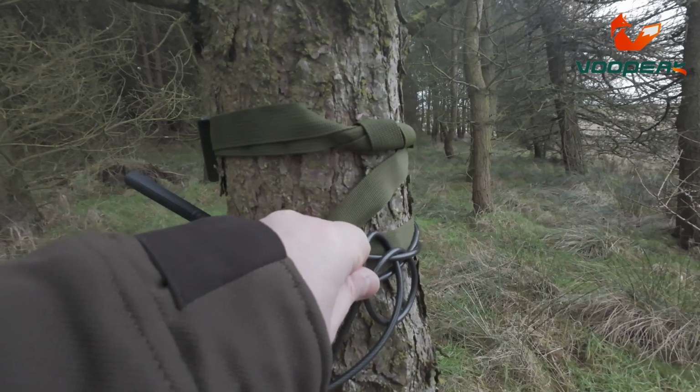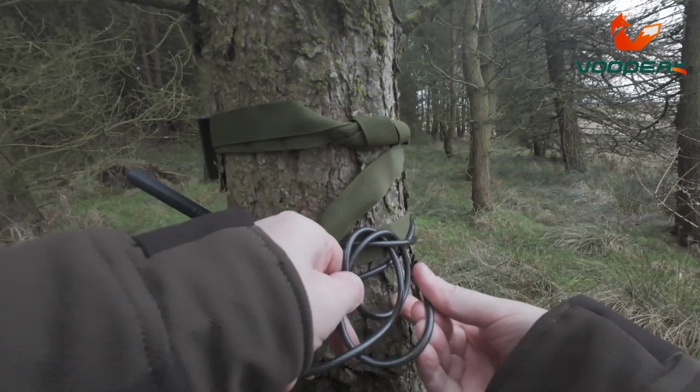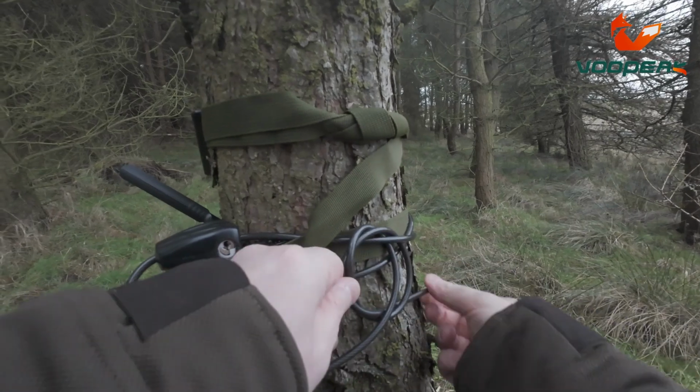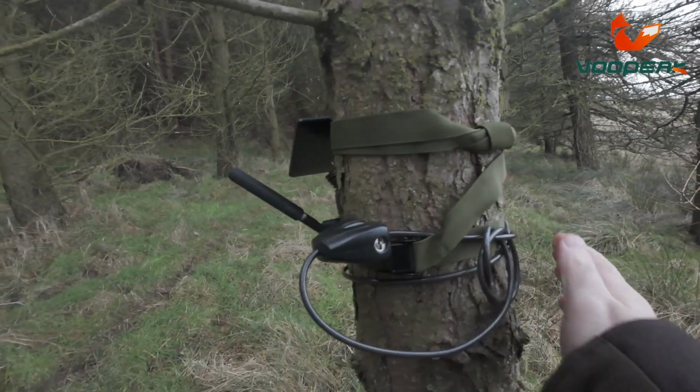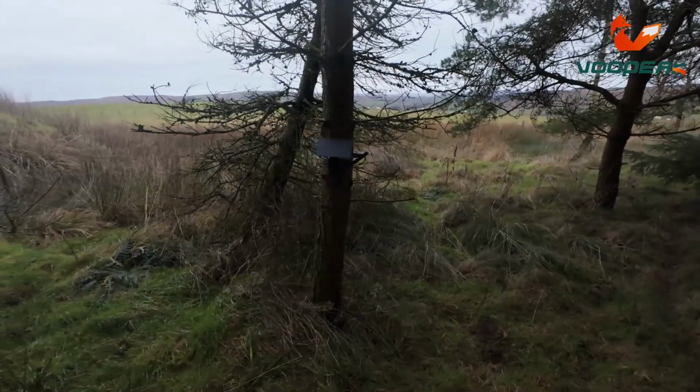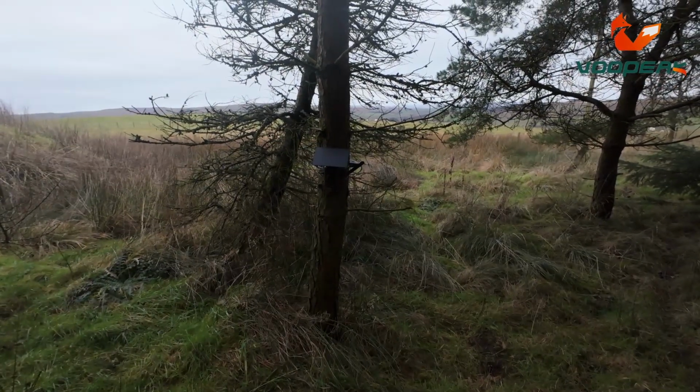Right, well, everything looks securely tied there. Okay, and there it is, set up.